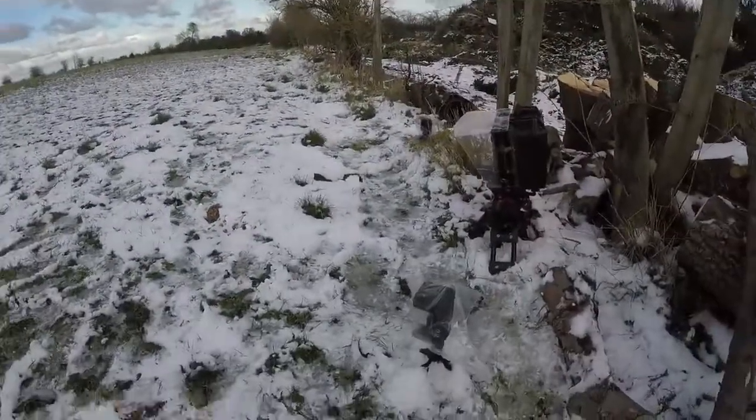So we now have that trail camera set up, and we're now just going to go put the battery into the actual SLR camera trap. As I say, the snow's still going, so we might still have a little bit. It does seem to be going, unfortunately, but we'll see how it goes. I might move the camera trap. It's not too bad where it is actually, so that's the camera trap there.